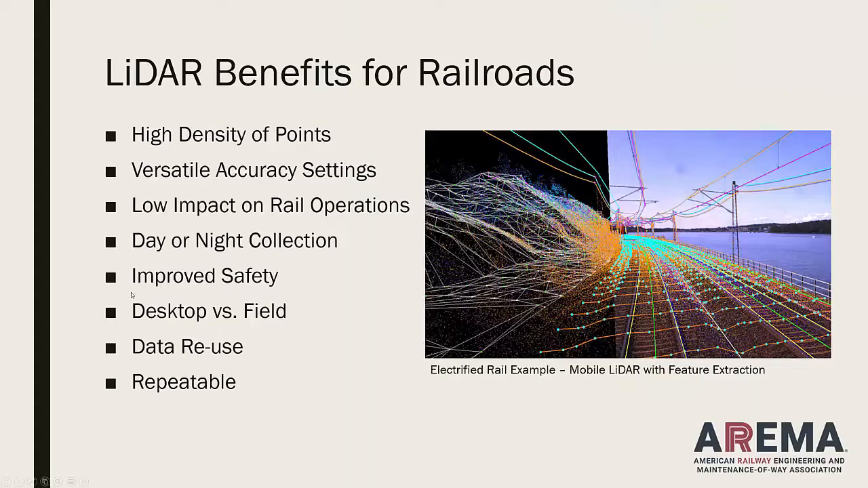All right, so let's go to the benefits. You've seen a few things about clearance and about assets. I think the point about all of this is that there's a tremendous, high density of points being generated by these systems, no matter how you collect it. A lot of data.